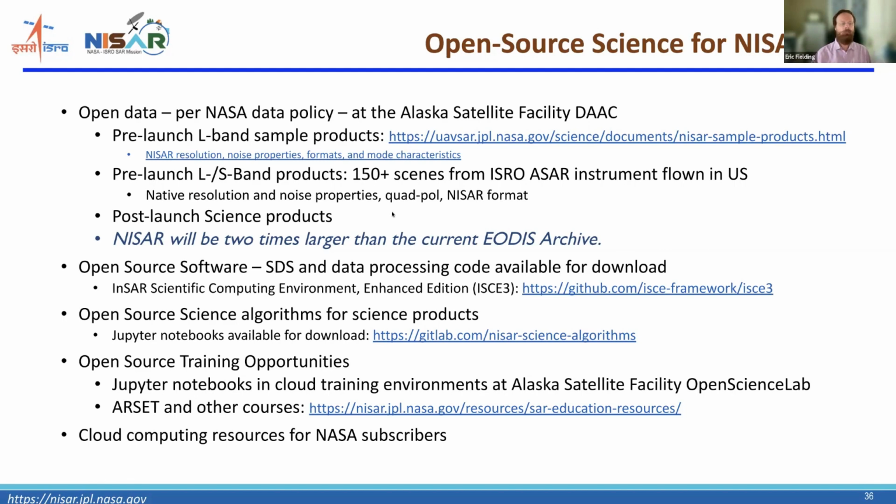And this great blue line here is pointing out that by the time that NISAR has completed 3 years of data acquisition, the total data volume will be about twice the size of all the previous NASA Earth Science data, the EOS DIS archive.